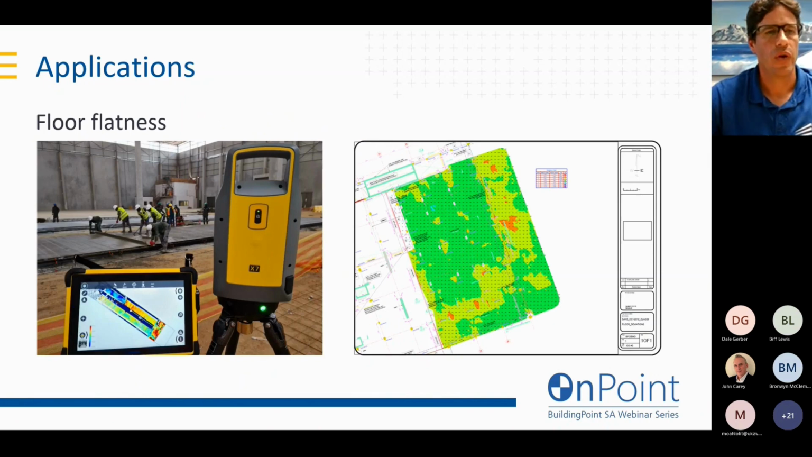So especially we've got warehousing and stuff, we now have these high racking systems. So we need to have high tolerance on our floor levels with all these TR34 specifications. What we're able to do is scan the floor while the concrete is still wet. We can identify where it's high and where it's low.